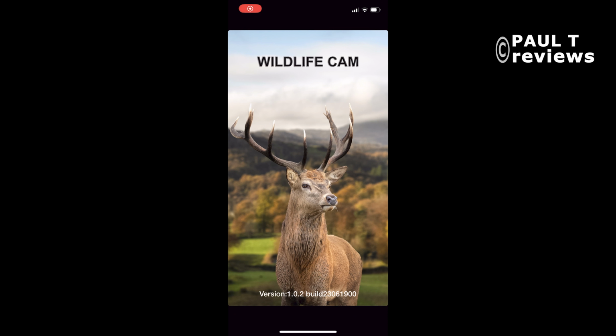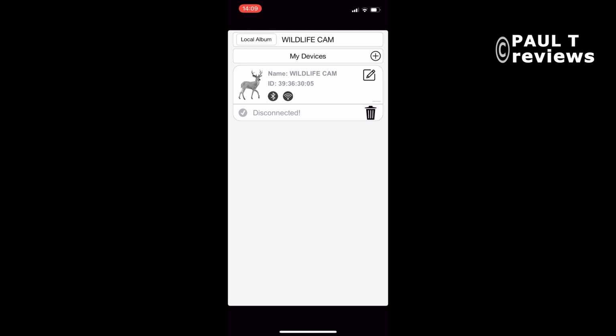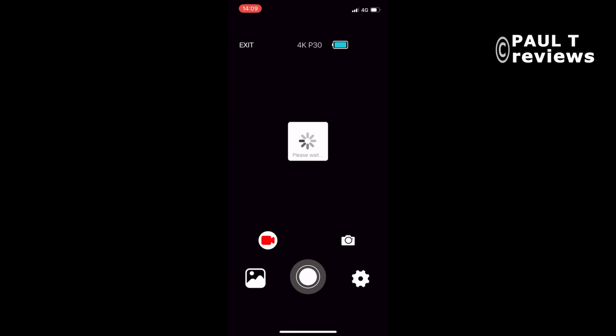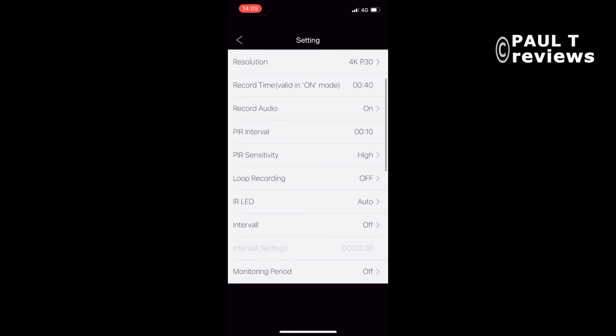Download and select the Wildlife Camera app. Tap on the deer icon. The camera is now connecting to the Bluetooth on the phone. Tap on Join. It is now connecting the camera's Wi-Fi to the phone. Once connected, you get a live view of the screen. Tap the cogwheel to pull up the settings, which can then be changed if required.